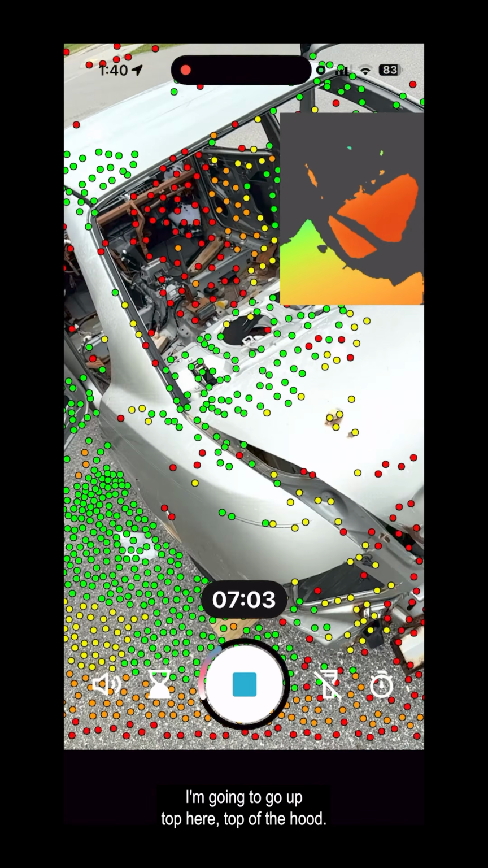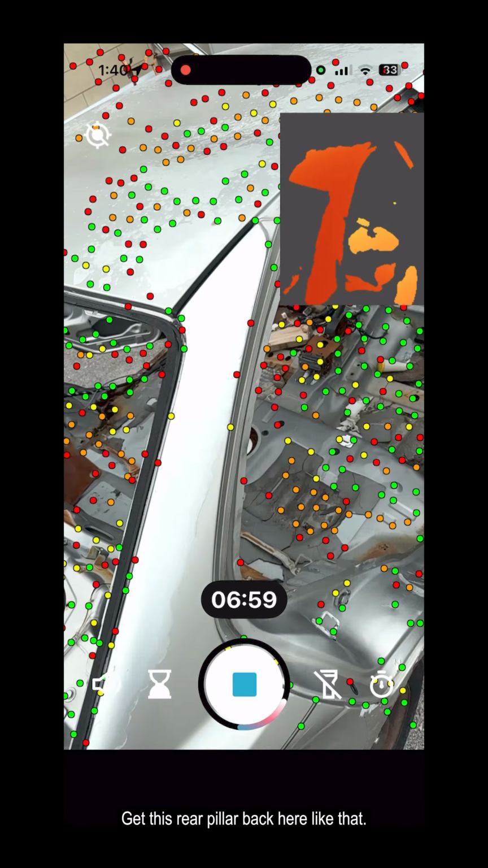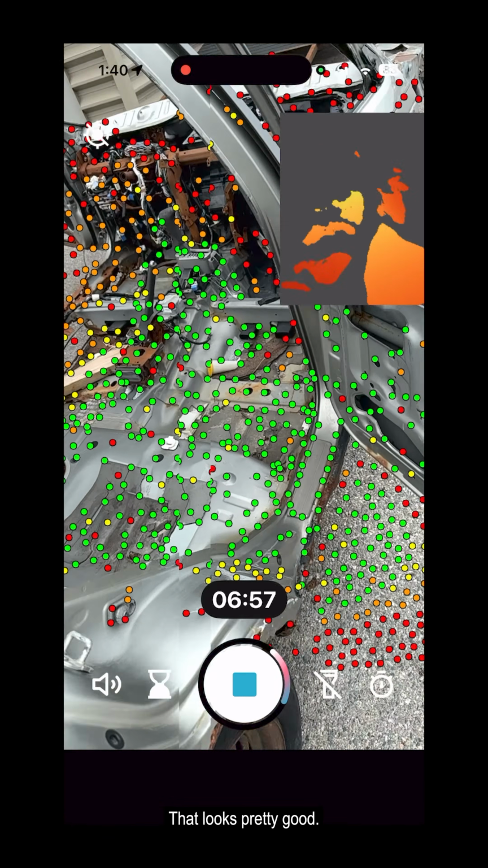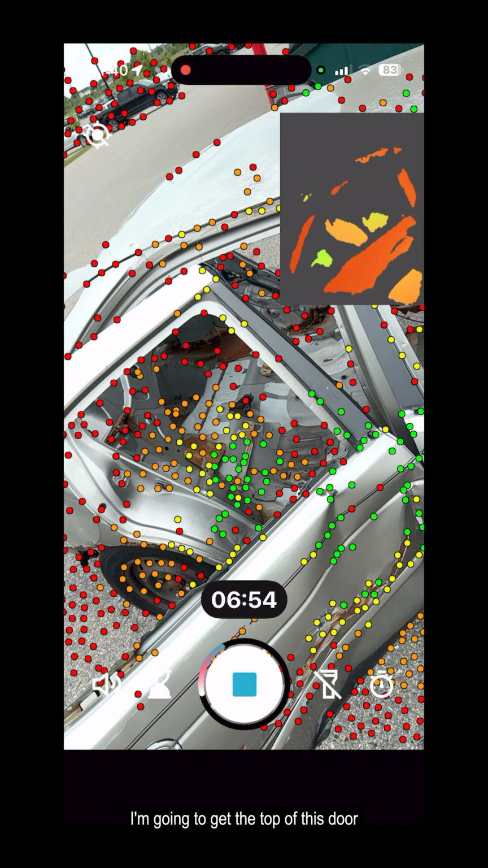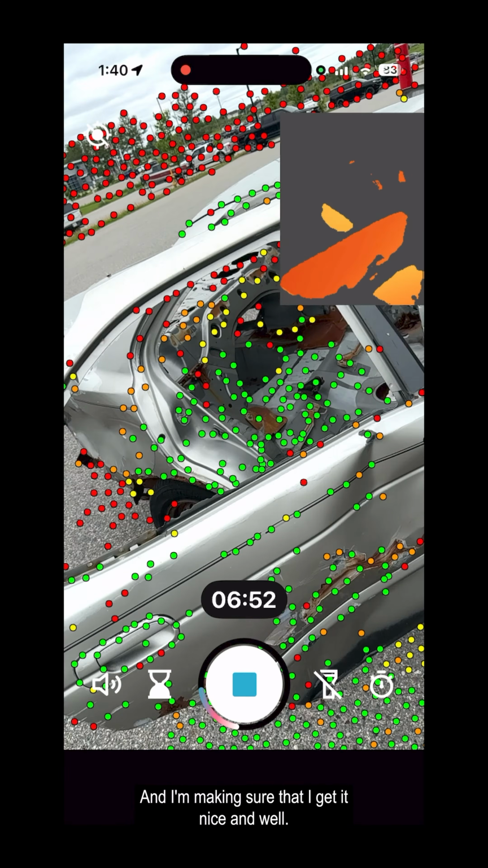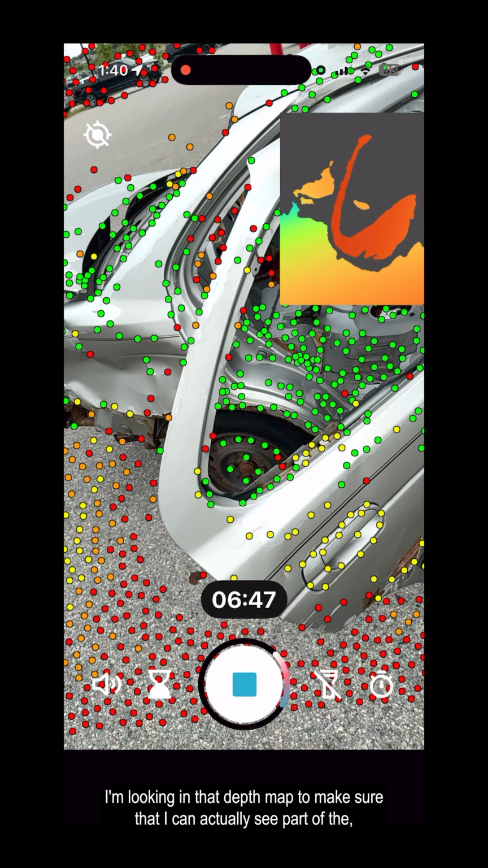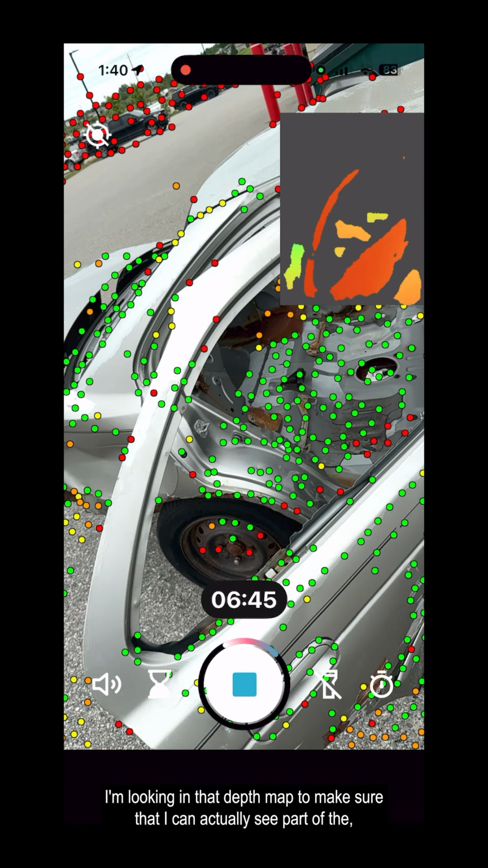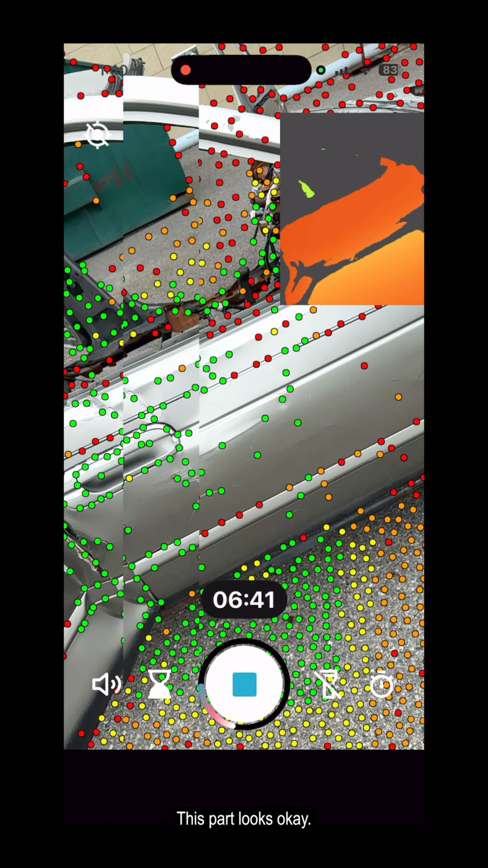I'm gonna go up top here, top of the hood, get this rear pillar back here like that. That looks pretty good. I'm gonna come over here. I'm gonna get the top of this door right there. And I'm making sure that I get it nice and well. I'm looking in that depth map to make sure that I can actually see part of the door, the thinner parts on the door. This part looks okay.